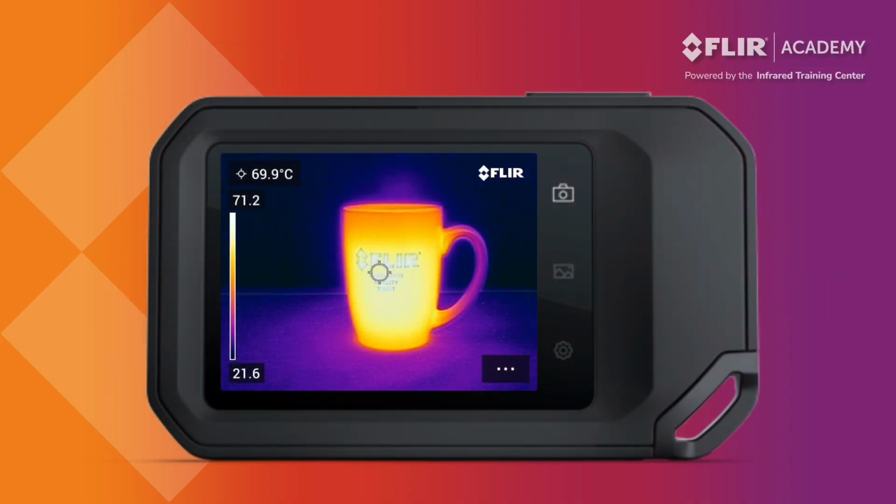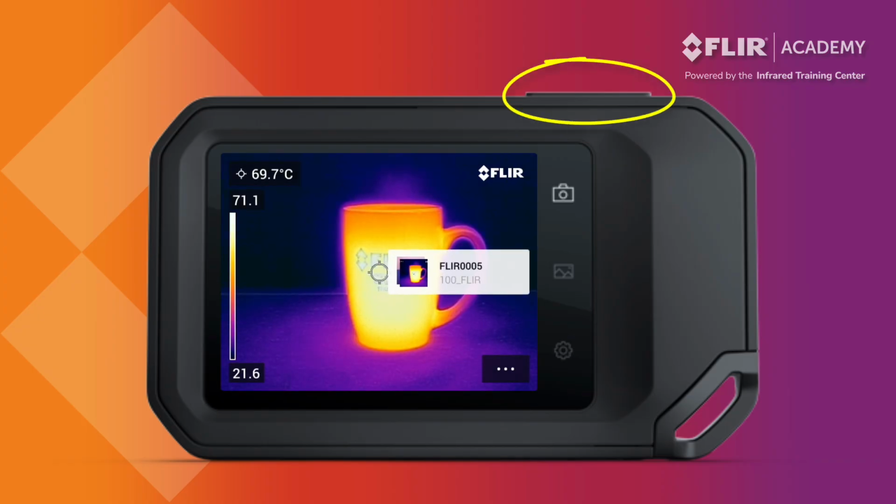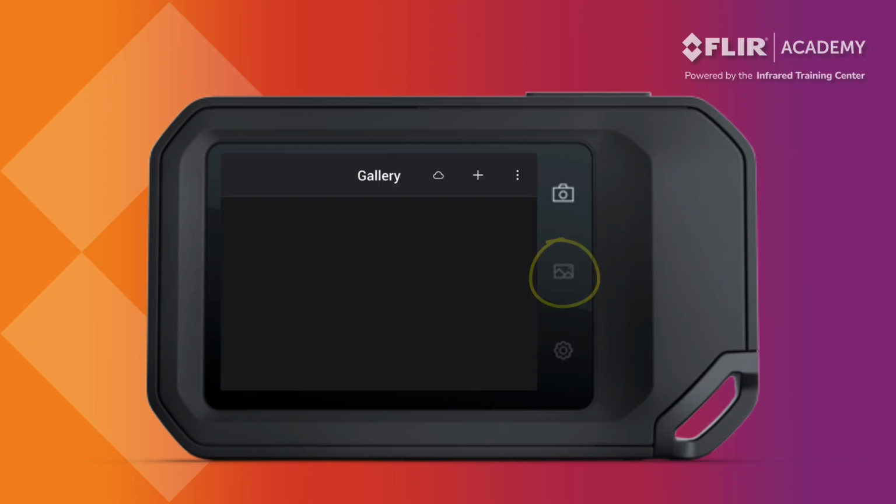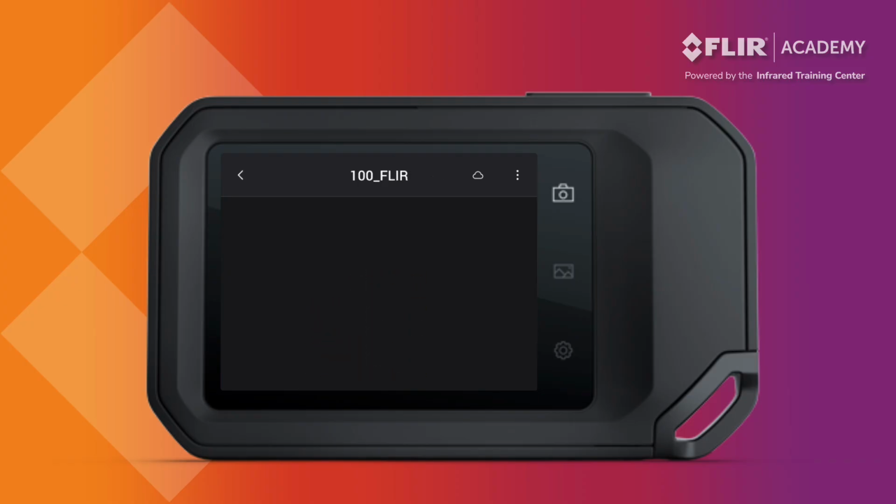To save an image with the Flir C8, point the camera at your target, frame it properly, and press the Save button. This is located next to the power button on the top edge of the thermal imager. This will capture both a thermal image and a visible light control photo. To view your saved images, press the Gallery button. This will bring up a folder that contains your saved images. Tap the folder to browse through the thumbnails of your saved data.